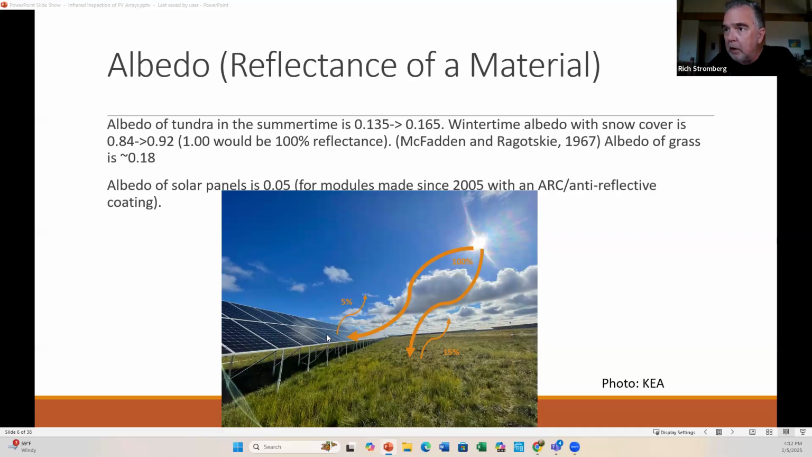Solar panels, the newer ones, since about 2005, they only reflect off the surface. Even though it's glass, they only reflect about 5%. And that's because manufacturers started putting an ARC, or anti-reflective coating layer, on top of the glass. I think a lot of cells, the silicon cell itself also has an anti-reflective coating as well. But the module can let 95% of the energy come in, only 5% gets reflected off the front surface.